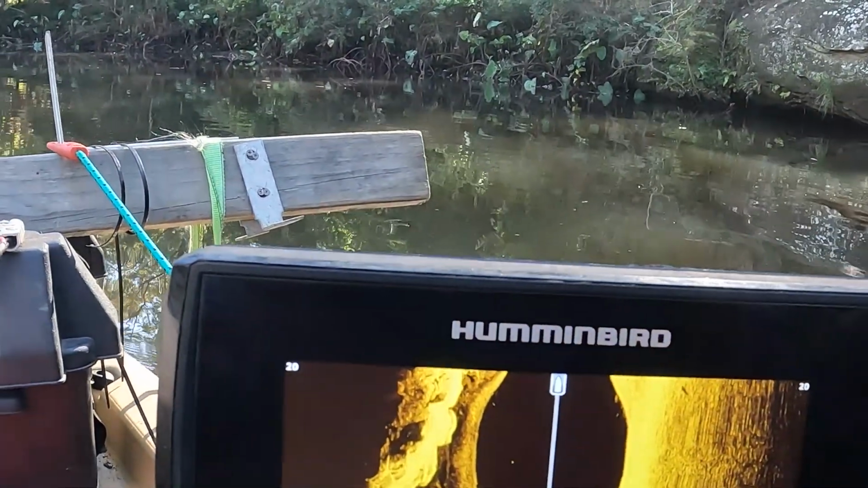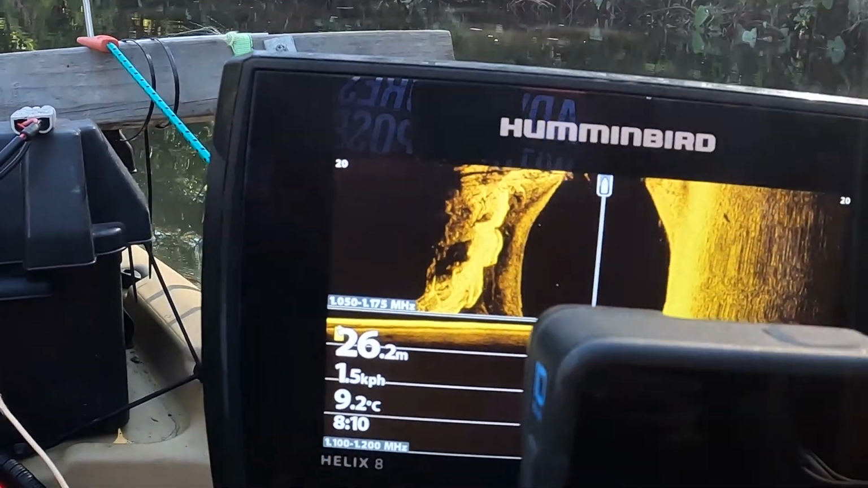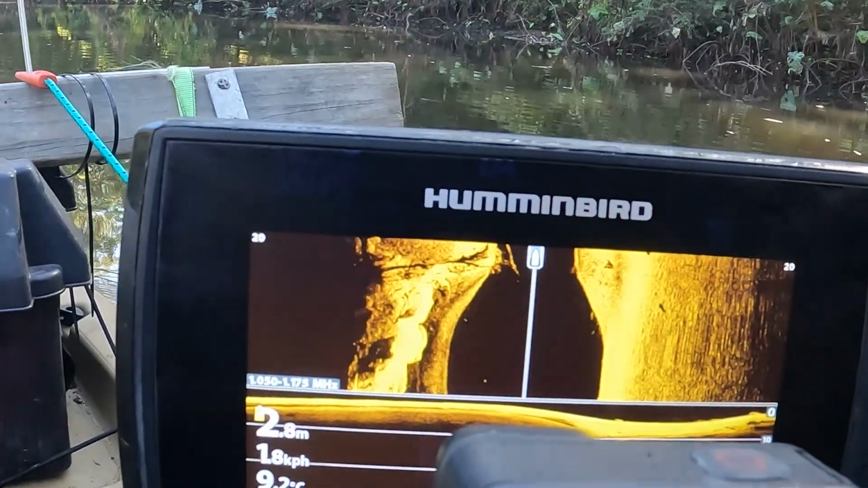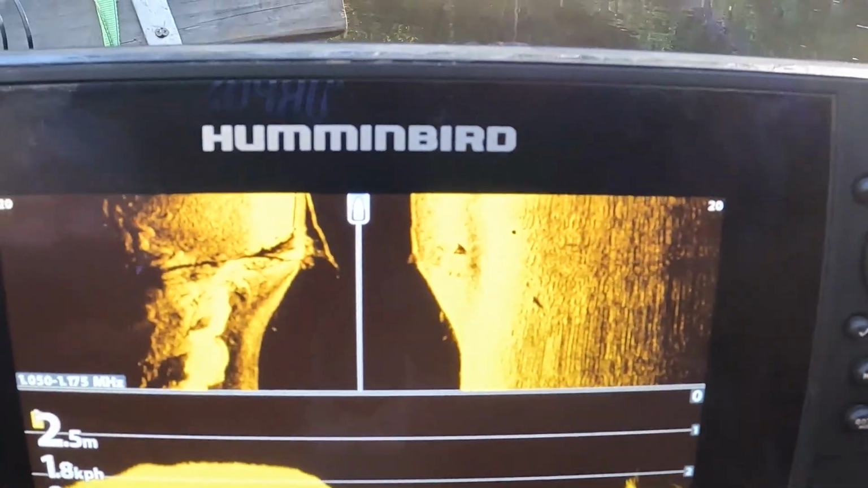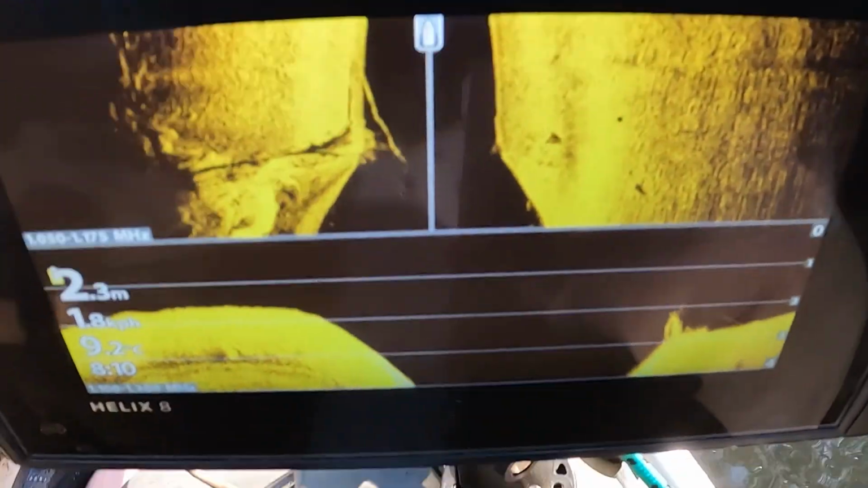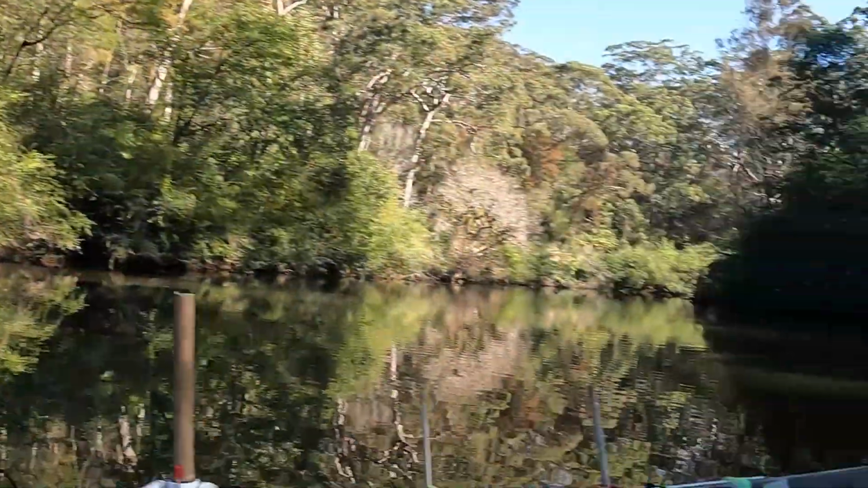Either I'm not running right, or that's a deep, deep hole. Nope, what's that? What is that? 2.7. Yeah, that's a deep hole right there. It's like a 20-meter hole right there. That's crazy. And you see it on the screen right there. It drops right down into a hole that's 20 meters deep. It's probably the biggest one I've seen in here.